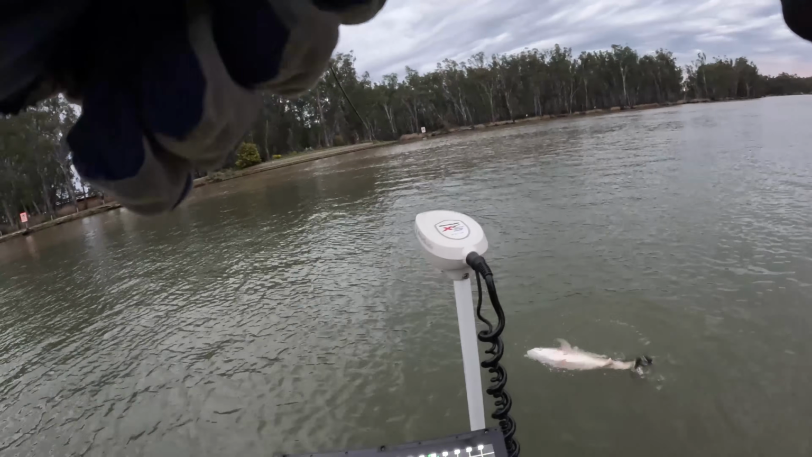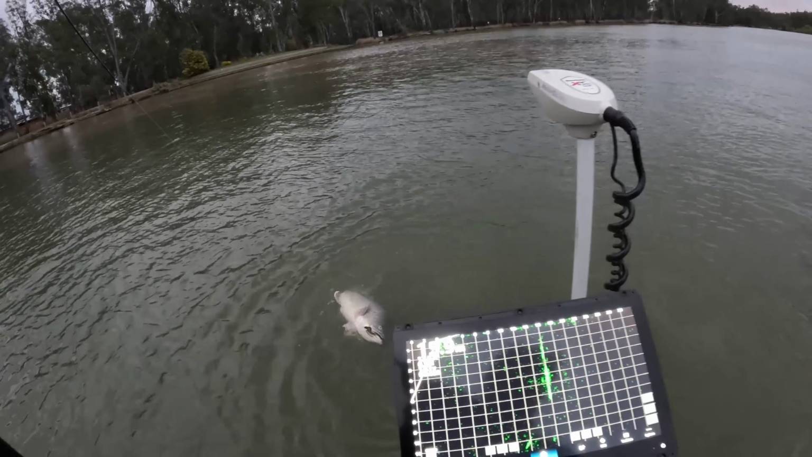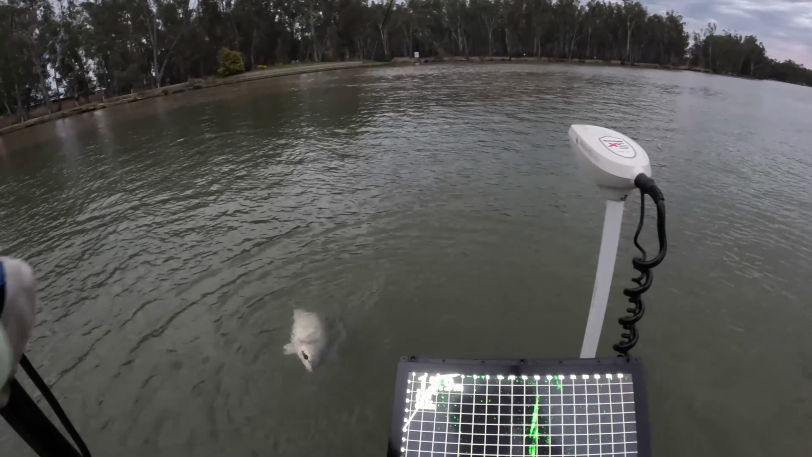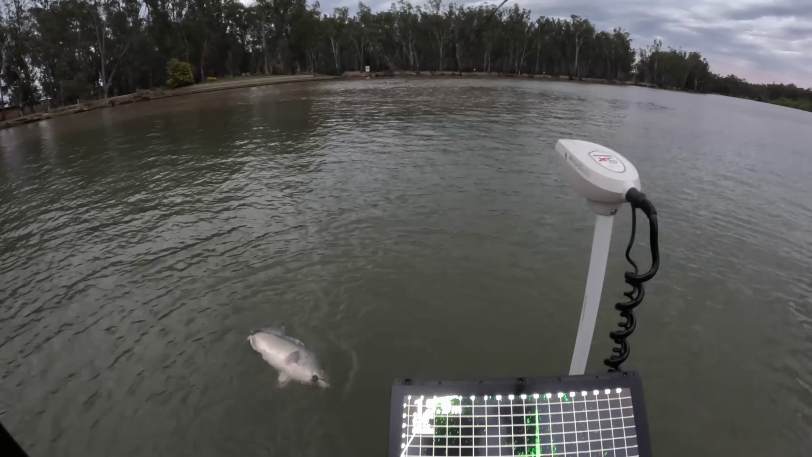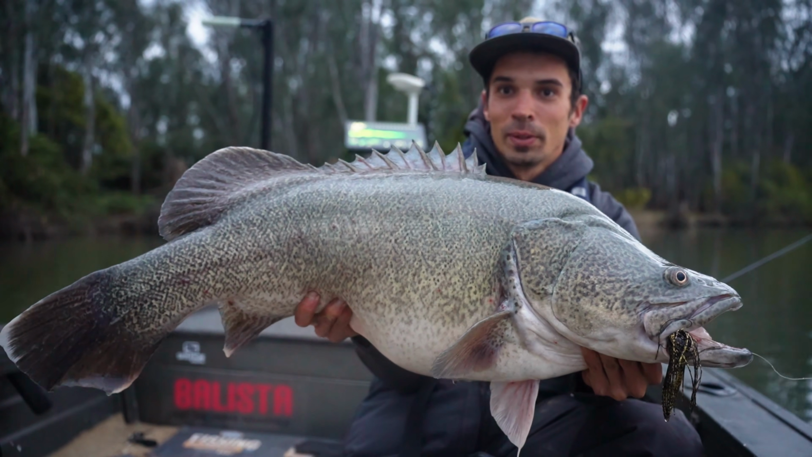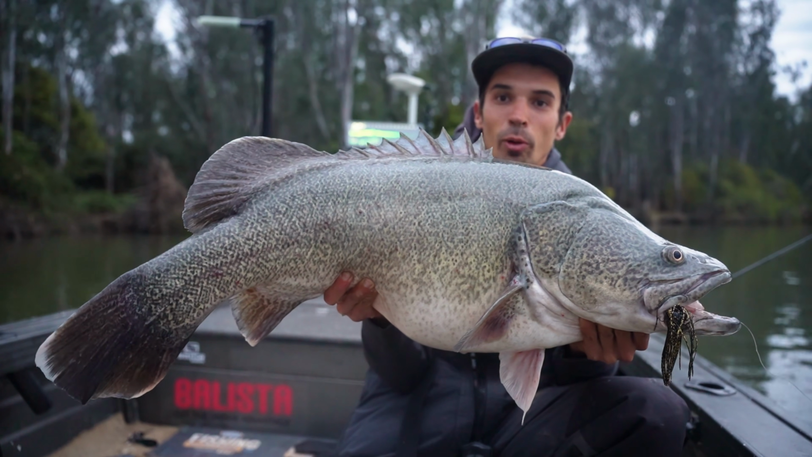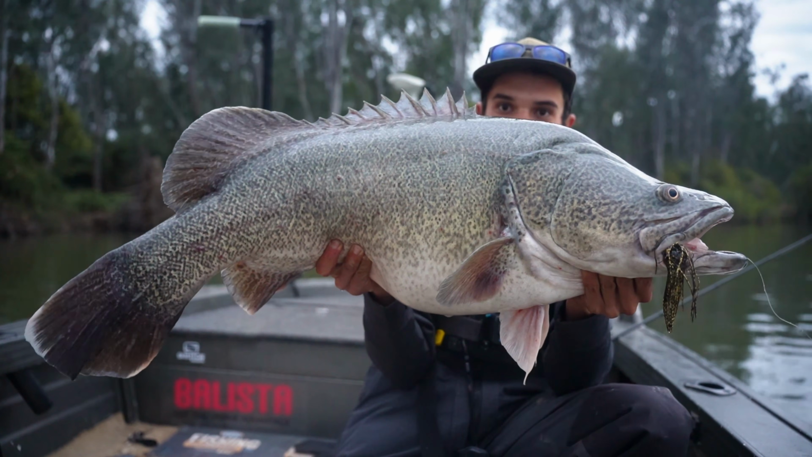He's a nice fish. He's a nice one. That was pretty sick. Very sick. I had to get it right on him. There we are. He's a bit more of a quality fish, that one. Took a while to get his interest, but once I got it right on his nose and pulled it away, it just sparked interest and got him.